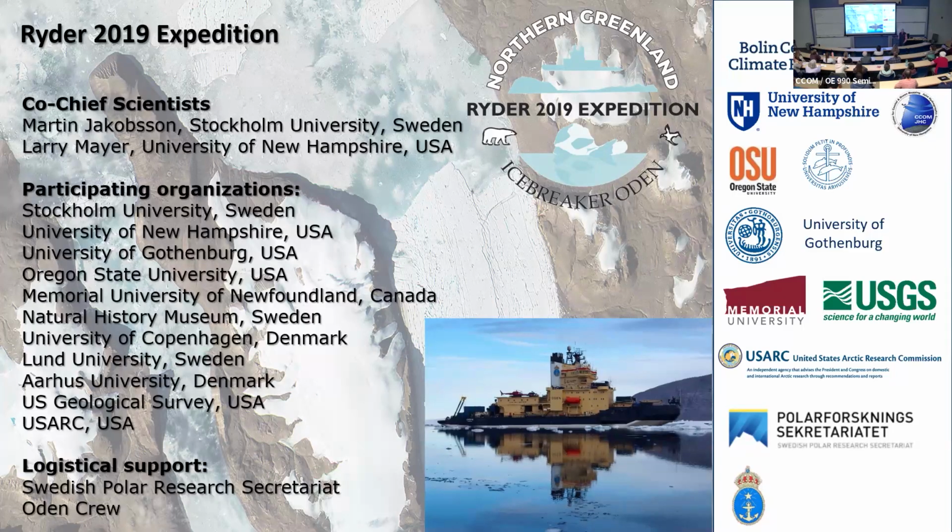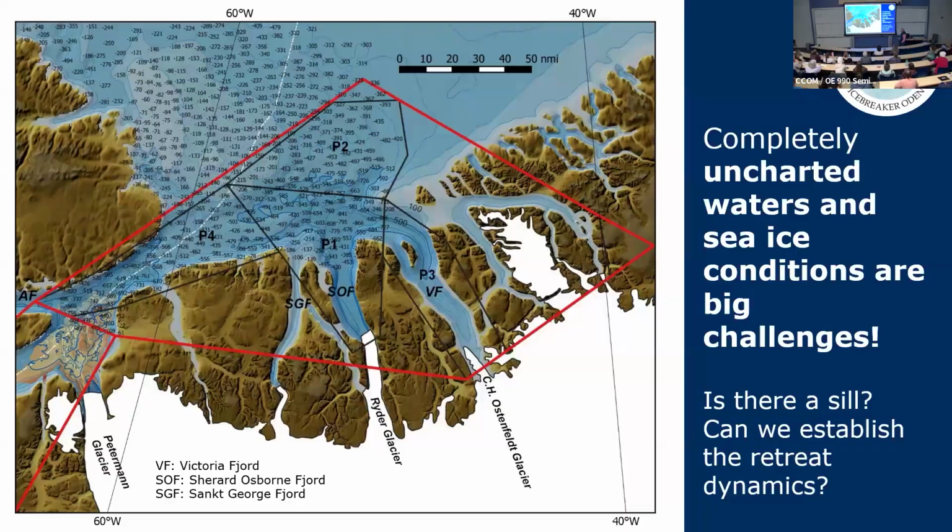What's different about Ryder Glacier? And so we went there. The difference was, as I mentioned earlier, no ship had ever been beyond here. These are single soundings the Danes have done by flying out in a helicopter and cutting a hole in the ice, or just putting an echo sounder on the ice, individual spot soundings. So we had some idea of the depths out here, no idea of the depths in the fjord.